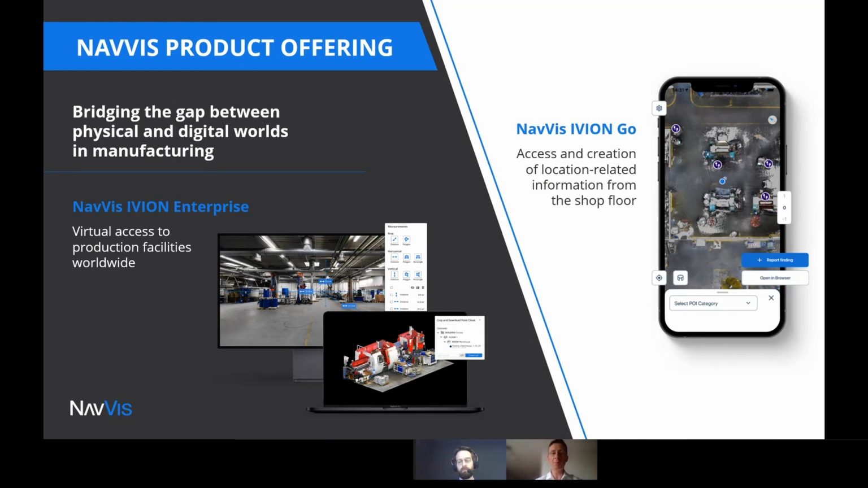In addition to this platform that is more of a desktop type of solution, we have also developed a solution that's called Navis Ivion Go, which basically brings the ability to navigate, to access the digital twin from the shop floor with an application or an app that can be installed on mobile devices and solves the question of positioning in the digital twin with a solution that relies on recognizing the pictures and therefore solves the problem of not having GPS signals inside the building. But that's not the topic of today.